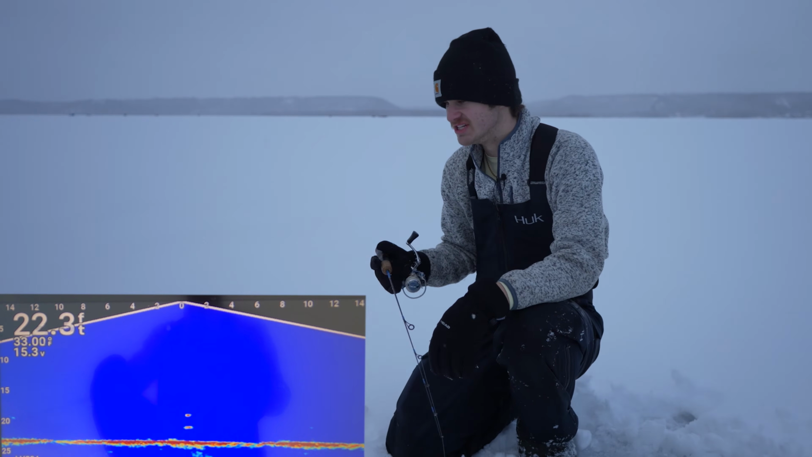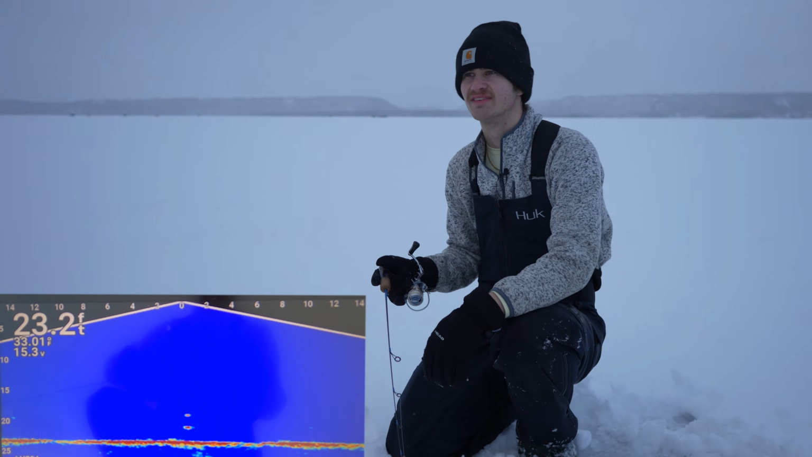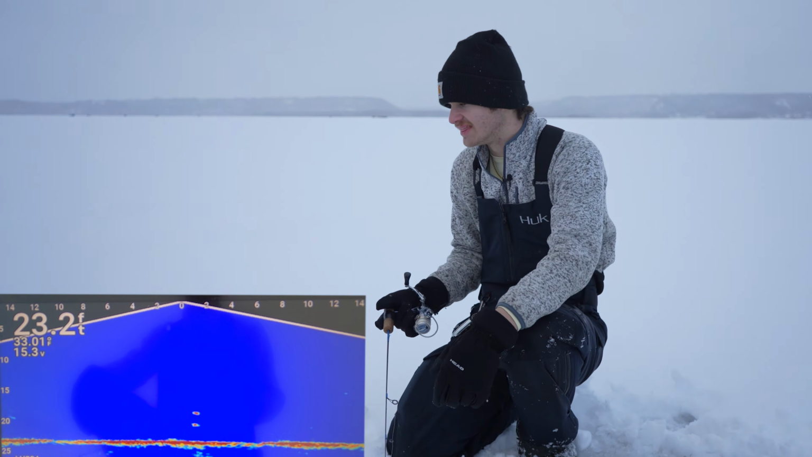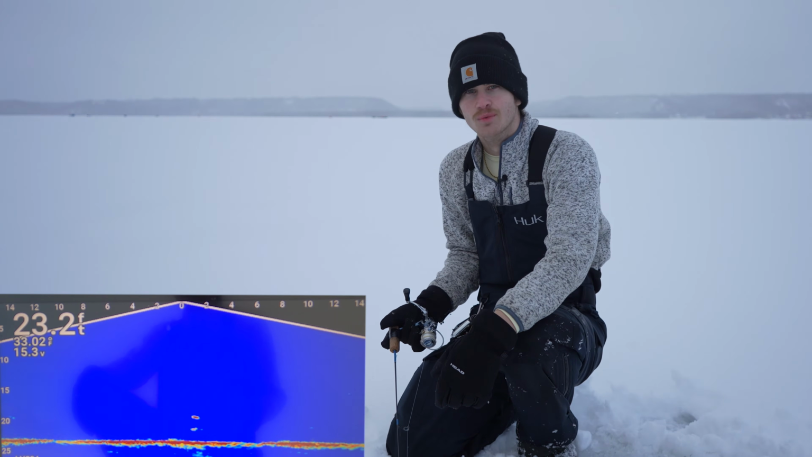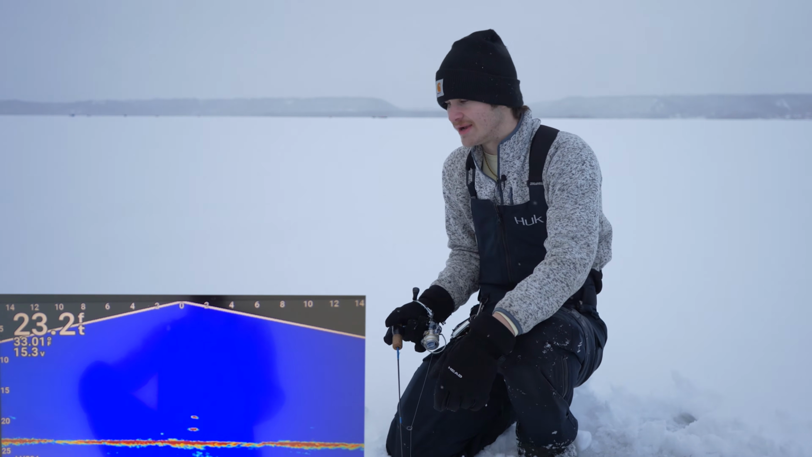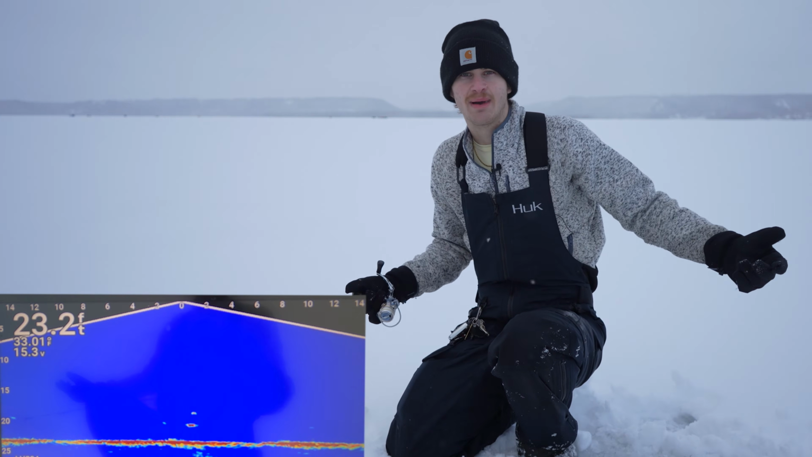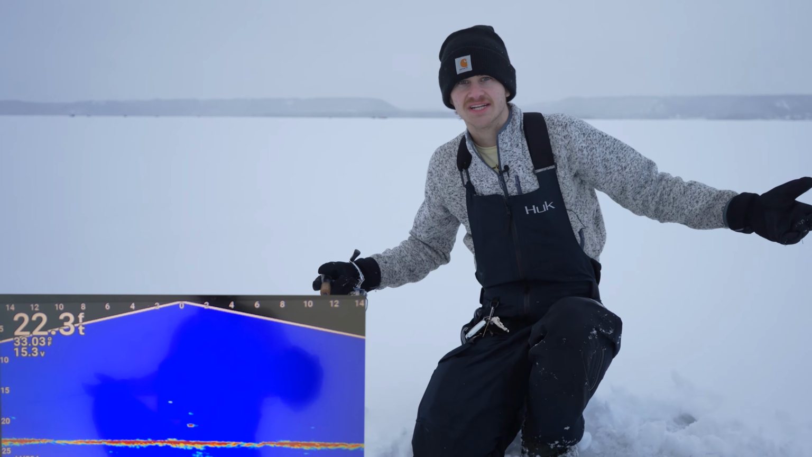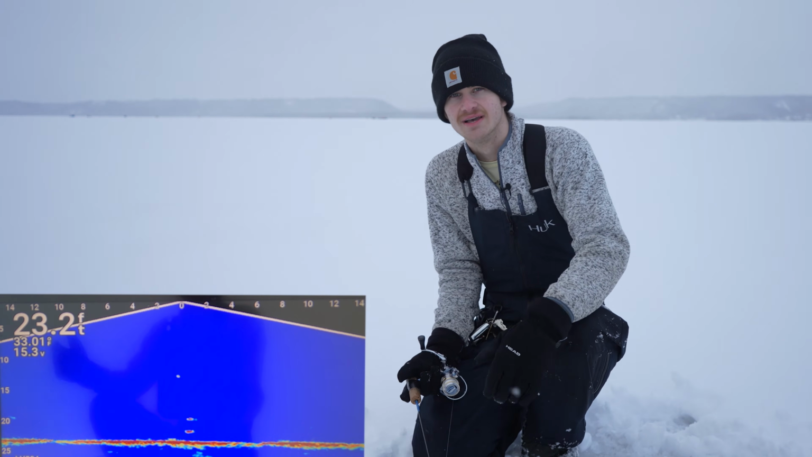It's crazy how much a difference 25 yards can make. From my spot right there where I was just slamming fish to right here where I'm not marking anything. I mean, on the ice, where you're at matters so much. Even just a few feet, I'll be in a tent with my buddy and he'll be 3 feet from me slamming fish and I'm not catching a thing. Even just a few feet on the ice makes a huge difference.